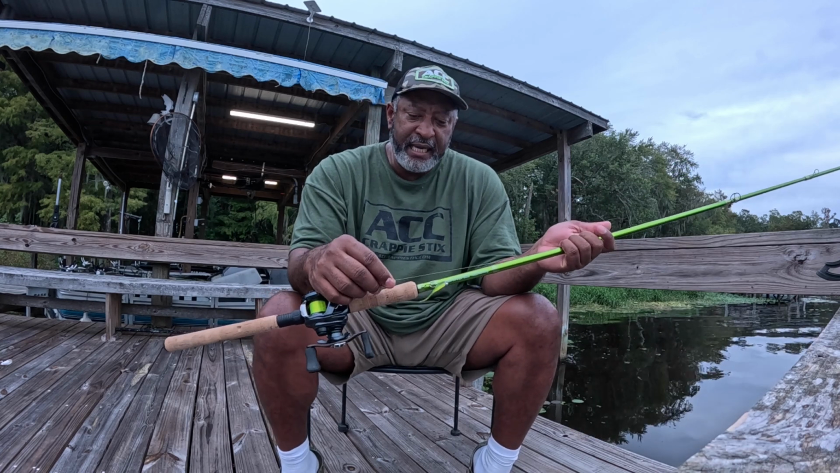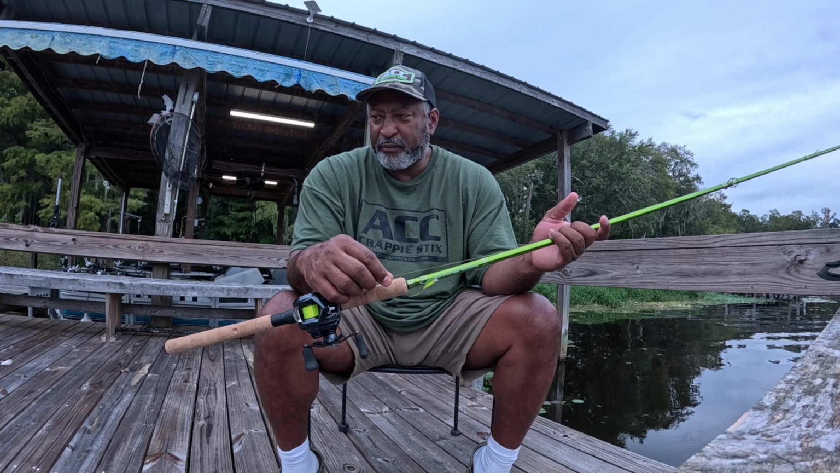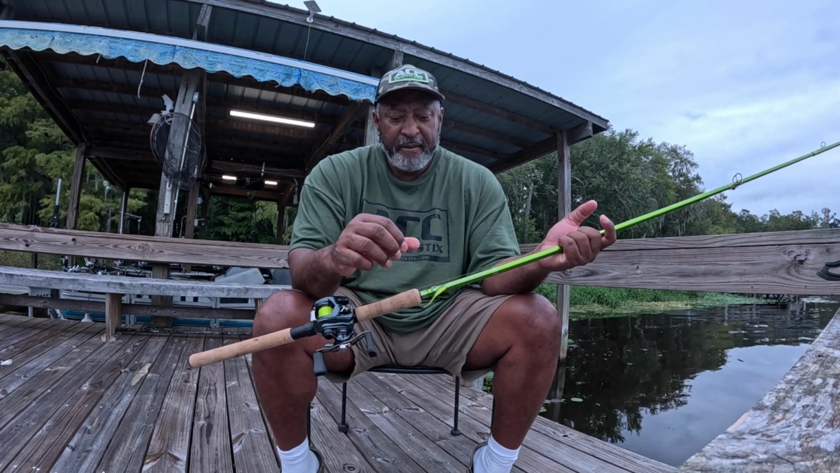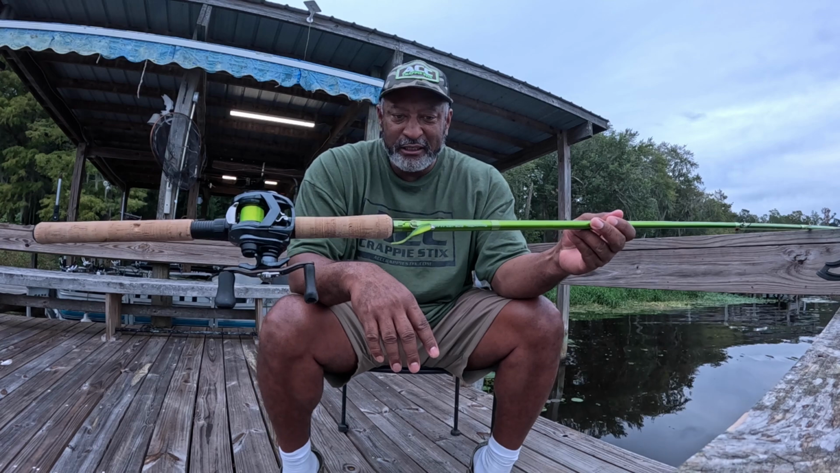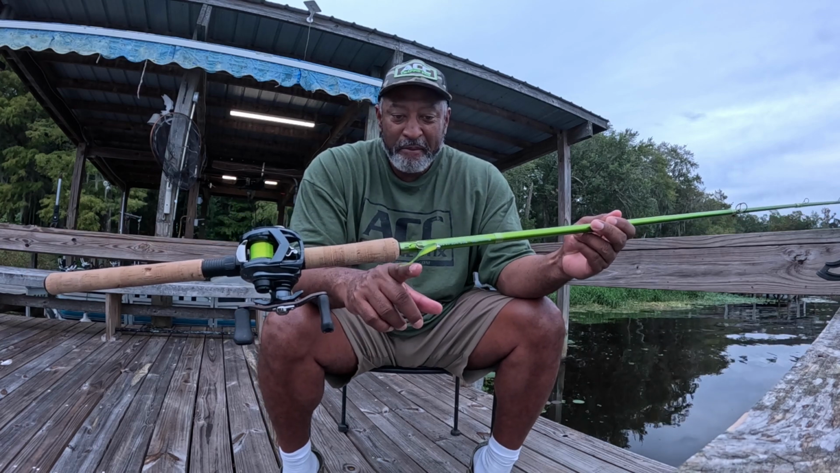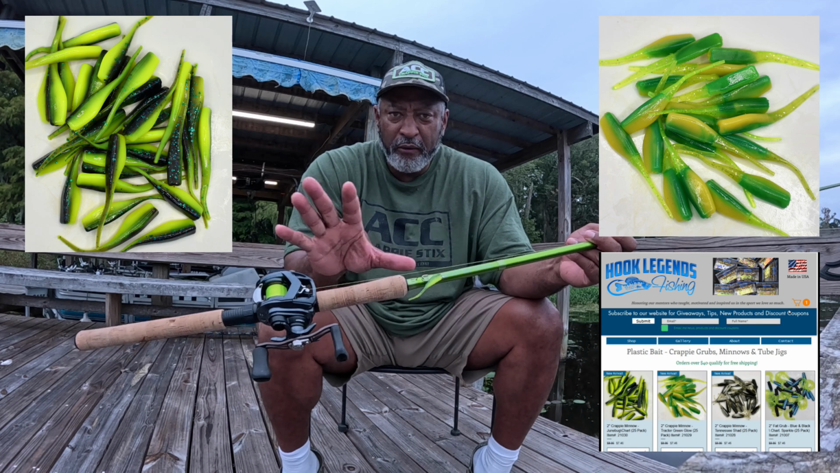So once again, this is 6-pound test ACC crappie sticks copolymer fishing line, and here I'm using a Hook Legends, but this particular one is a June bug, guys. It's really been paying off dividends down here. I like to use June bug tractor green. You can get all of these off of the website.